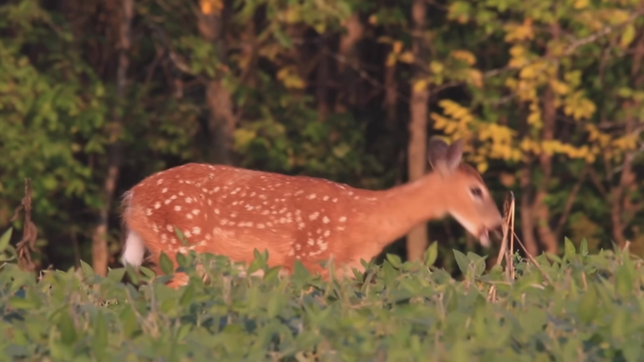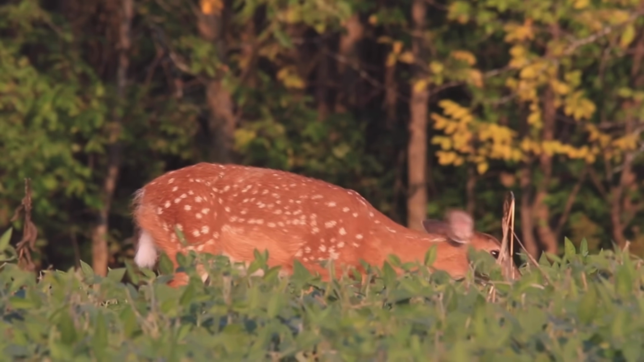It's completely amazing that a deer was able to survive an injury this bad. Hopefully it makes a full recovery and lives on.